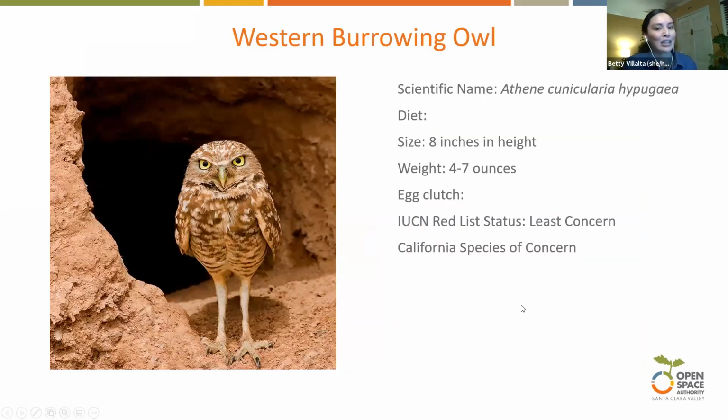And our next animal is our western burrowing owl, which is considered a species of concern here in California. They are sandy colored owls with bright yellow eyes. Height-wise, they are about 8 inches or so, and just so you have an idea, that's about the size of a soccer ball.